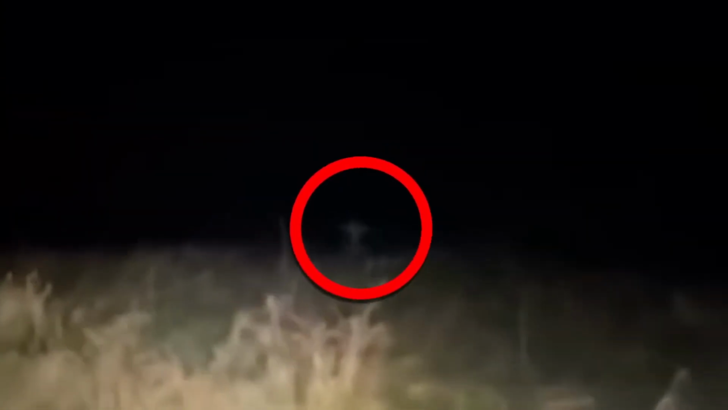Now, you might find this one a little blurry, but that does not make the creature this man happened to capture any less terrifying. At first, he thought it was a very large buck or something, but things got creepy when it started moving and coming closer. It looked more like a human, but a huge one.